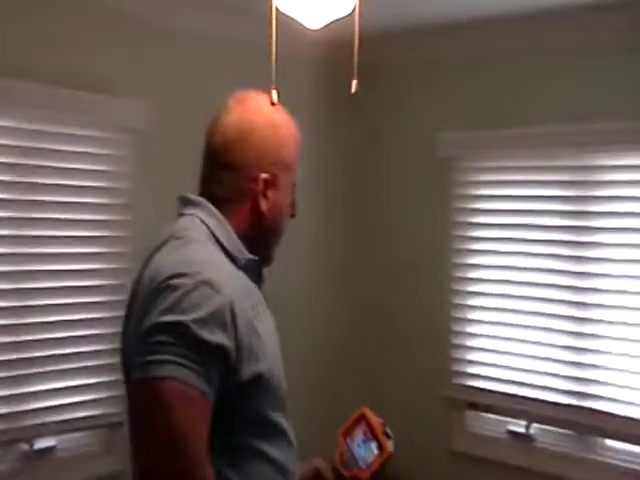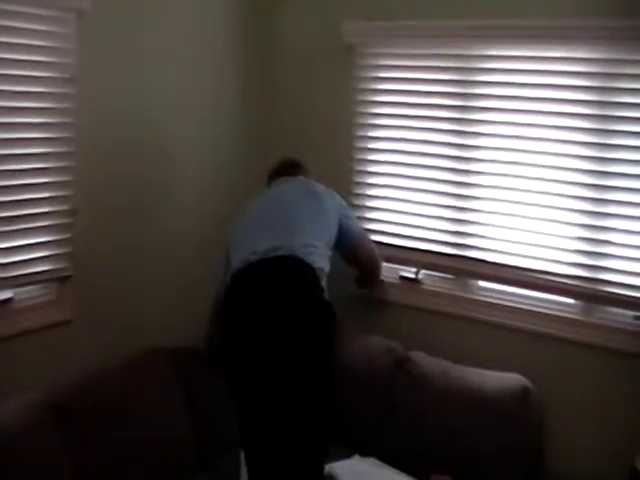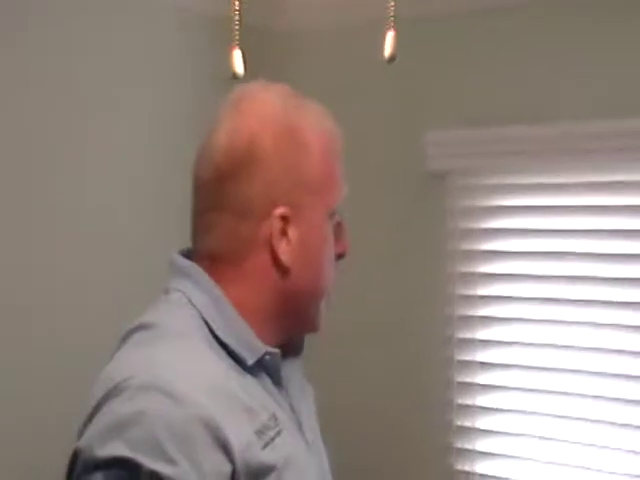I'm going to put a moisture meter on this and see what we come up with. And essentially this isn't a moisture problem right here. What it is, it's an air gap. It needs to be sealed with silicone or caulk from the interior and the exterior just to save on the R value. But these are things that, again, you wouldn't be able to see with the unaided eye, because as you can see, they do look good. They don't look like there's a problem here, but unless you use a thermal imager, you will not be able to see this.